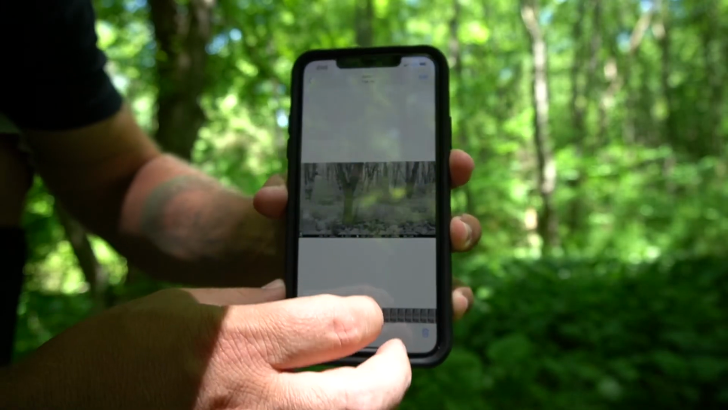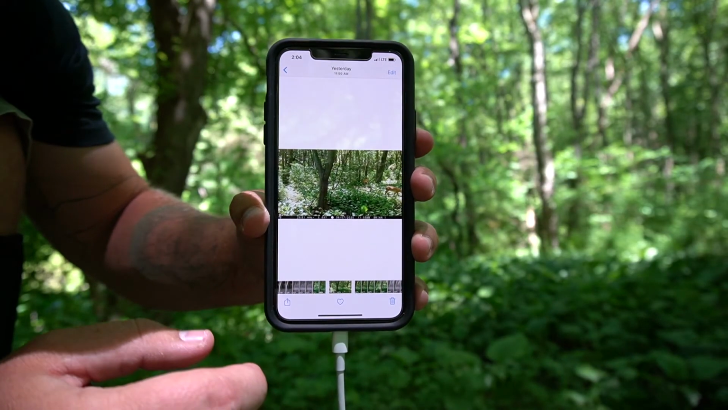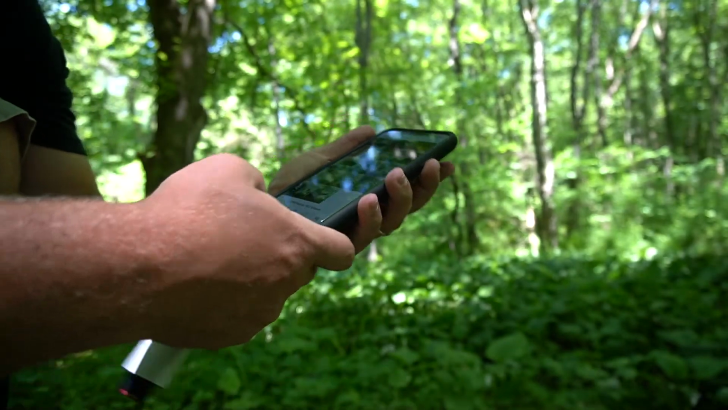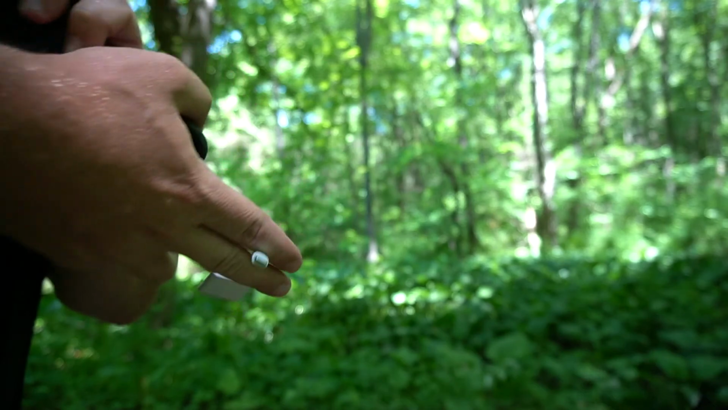Pretty cool. Let me find the daytime ones. There's a daytime one. Try to get that to focus. There we go. And like I said, I'm gonna put these in the video right off of that SD card. But that's it. We'll go ahead and close this out. Take this out. We're gonna put the SD card back in and we're gonna change this to video. We'll come back in a week or so and we'll check it again and see what we got.